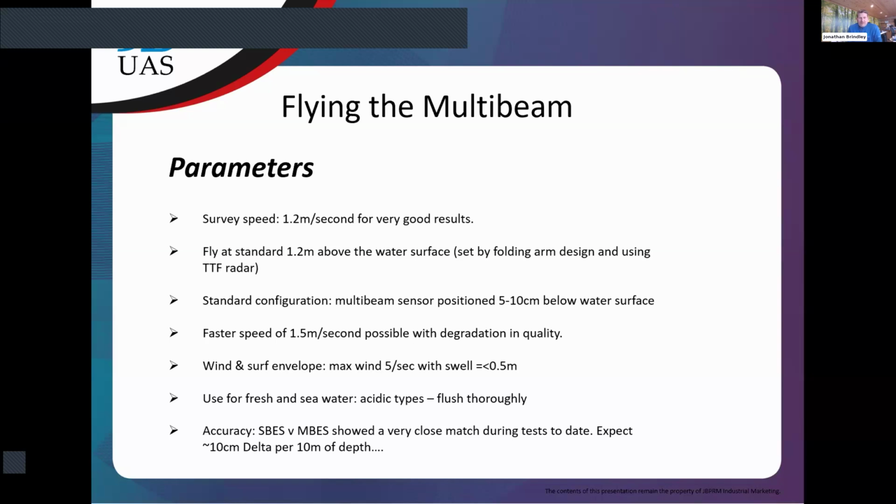Another question that we got was about flying this in wind and surf envelope. So if you're out of protected waters, just bear in mind the maximum wind speed is 5 meters a second and swell equal to or less than half a meter. That's what's being recommended.